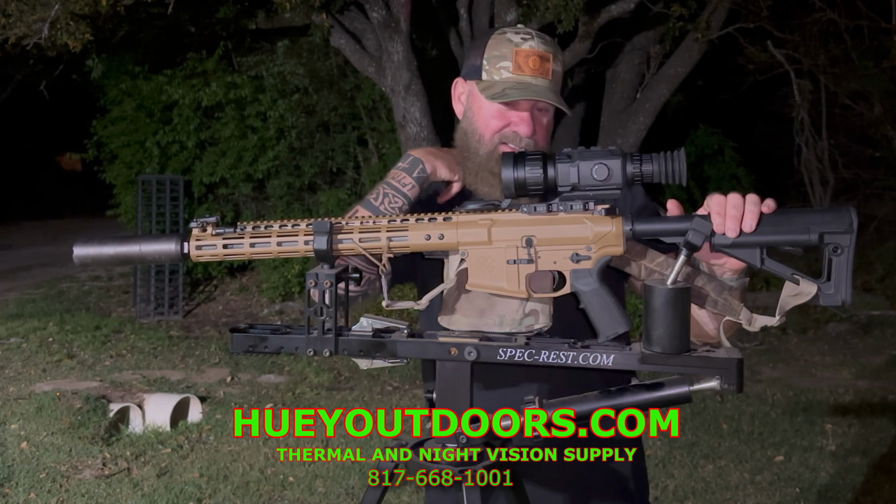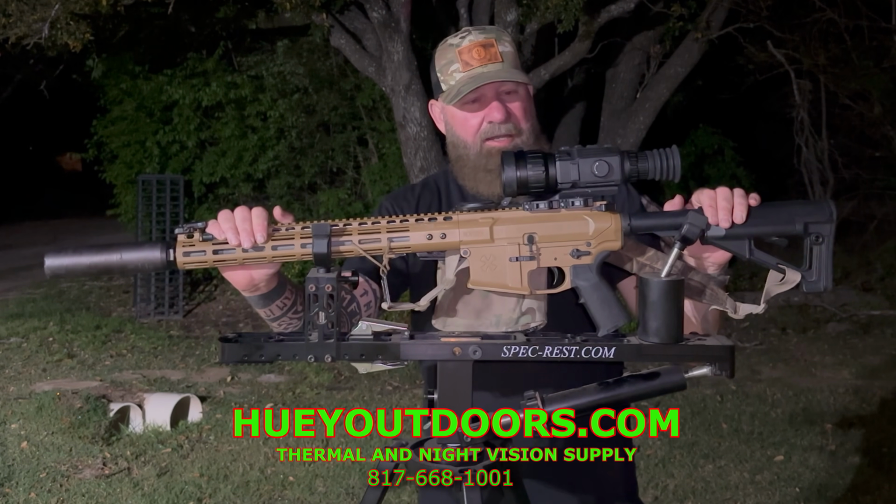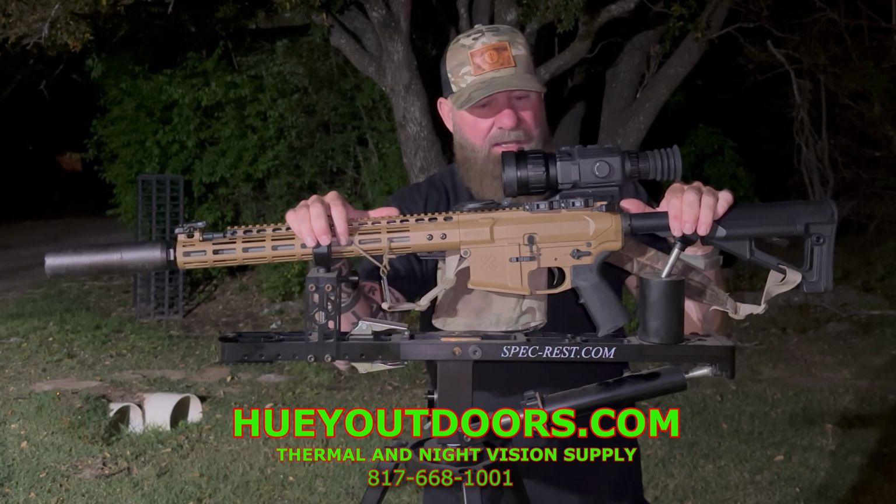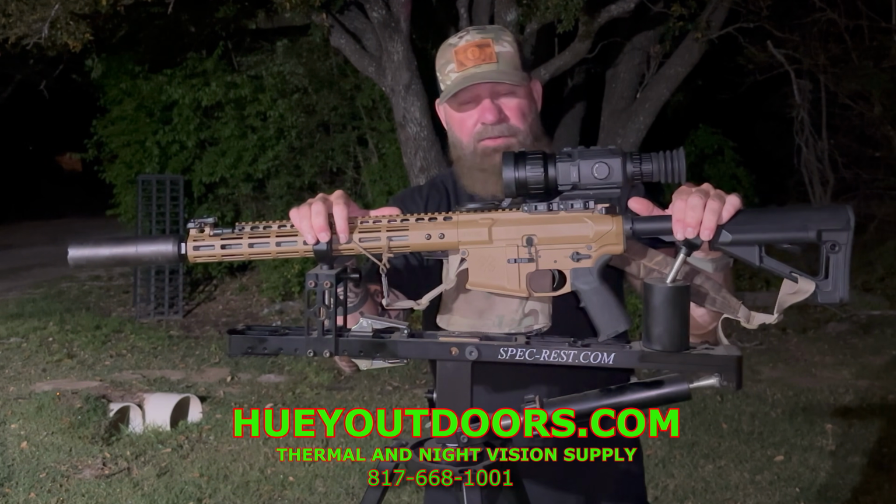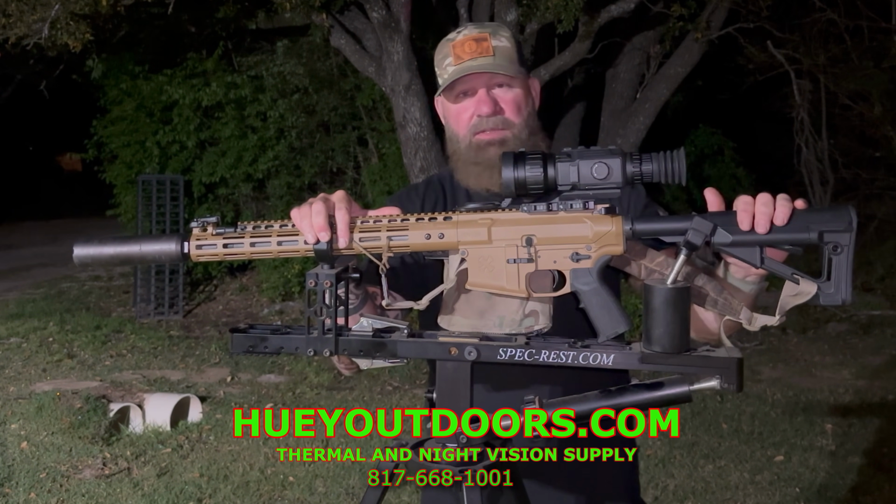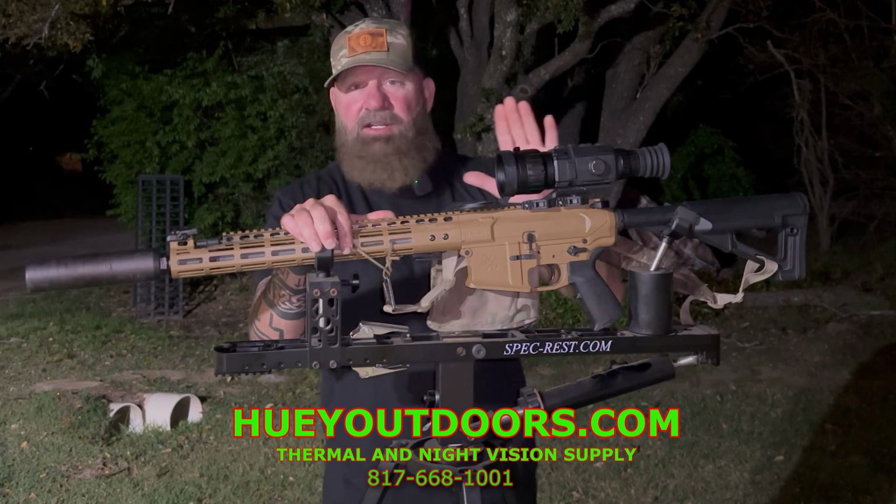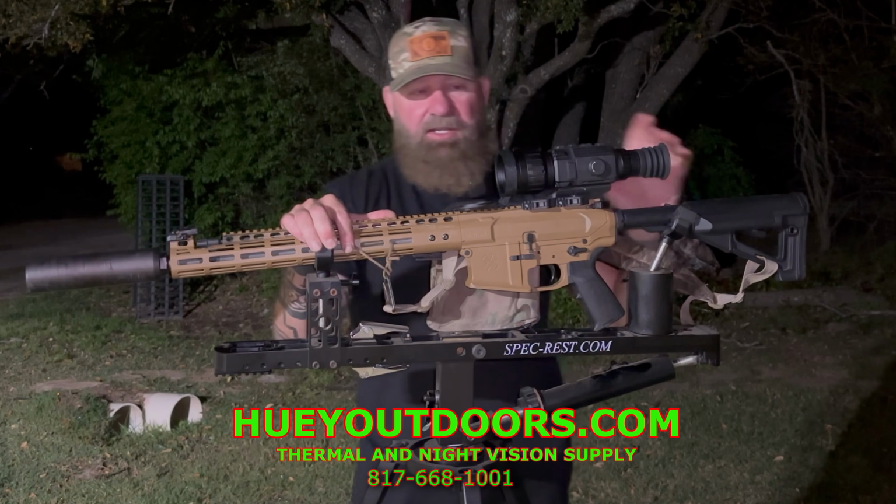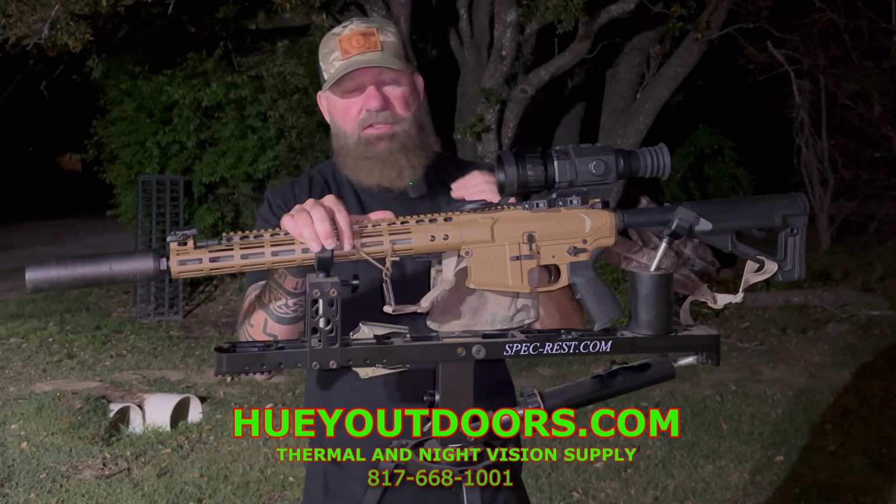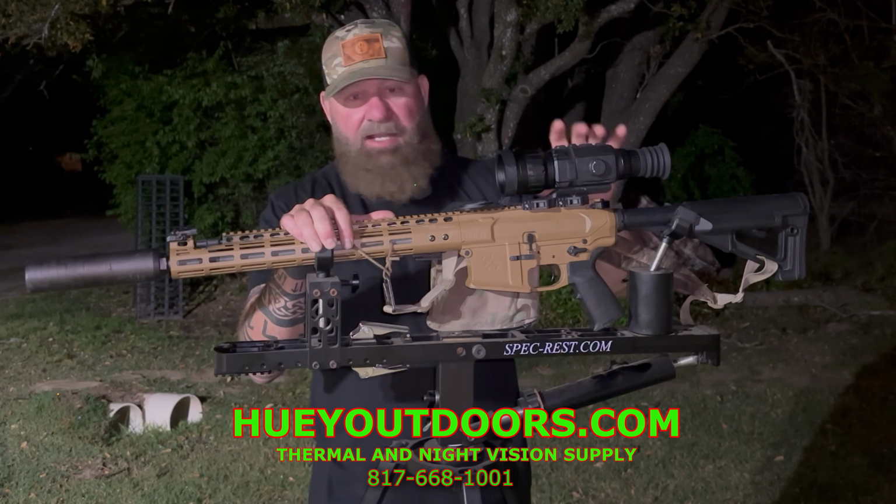The price is, you're in the $5,500 range, which is a little bit more than your mid-range 640 thermals without a rangefinder. But again, you're getting 2 scopes in one. There's not many scopes in this price range that are going to give, in fact, I don't know of any scopes that are going to give you the field of view that this one gives you, and then the magnification with lossless. There's just nothing there. And then as a side, a monocular.